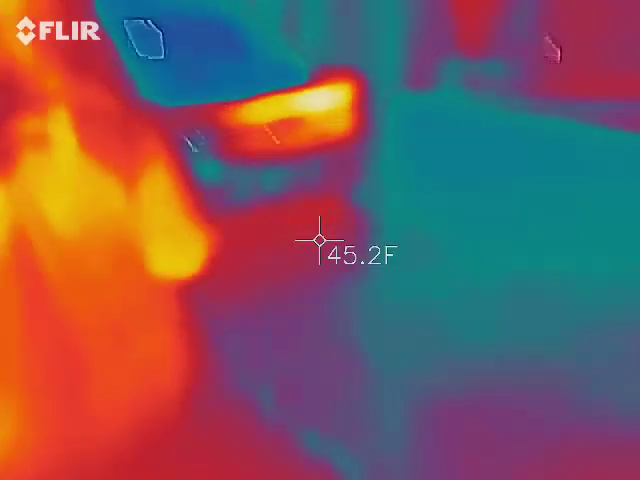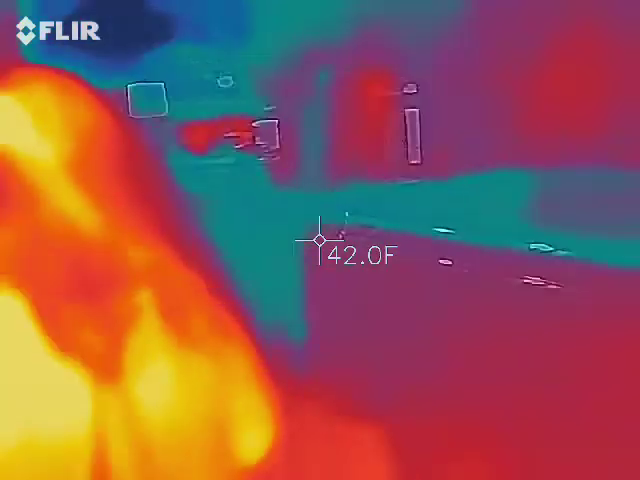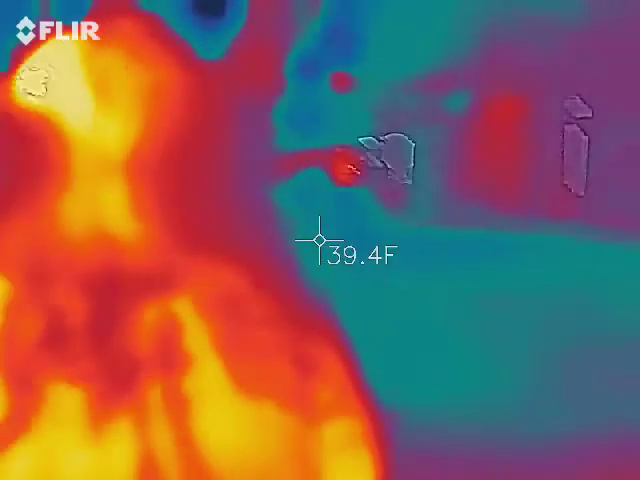Not as cold as I thought it was going to be. No, it's not bad. I was talking to my sister yesterday. So I'm enjoying that snow. When's the last time you even seen snow? It's been a while.